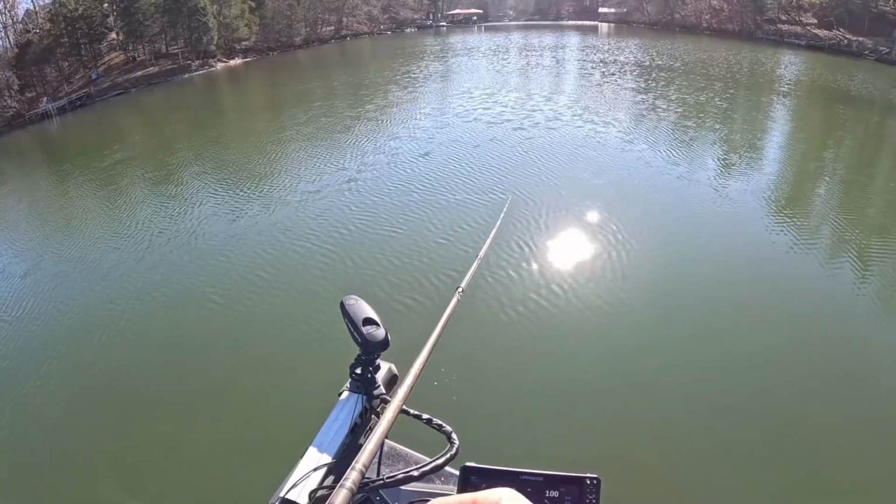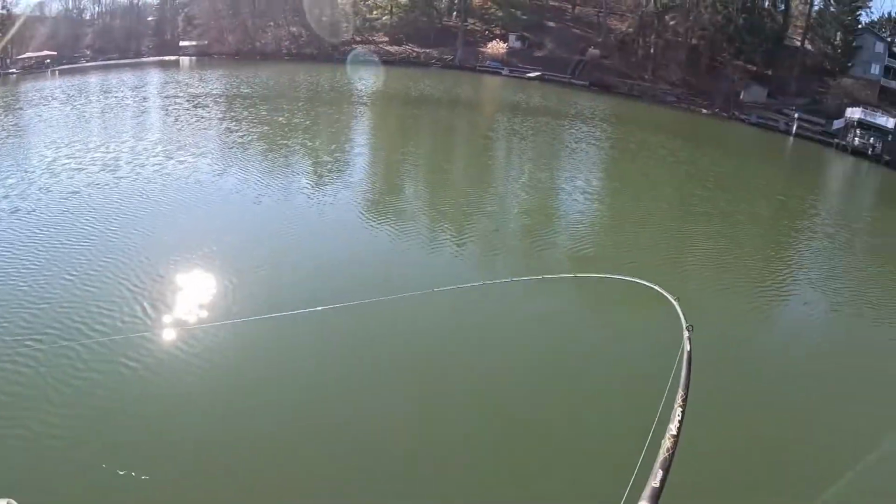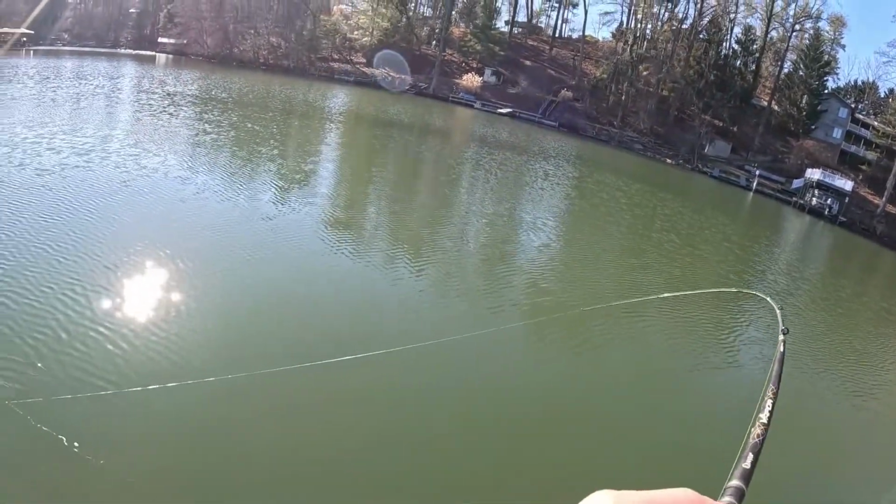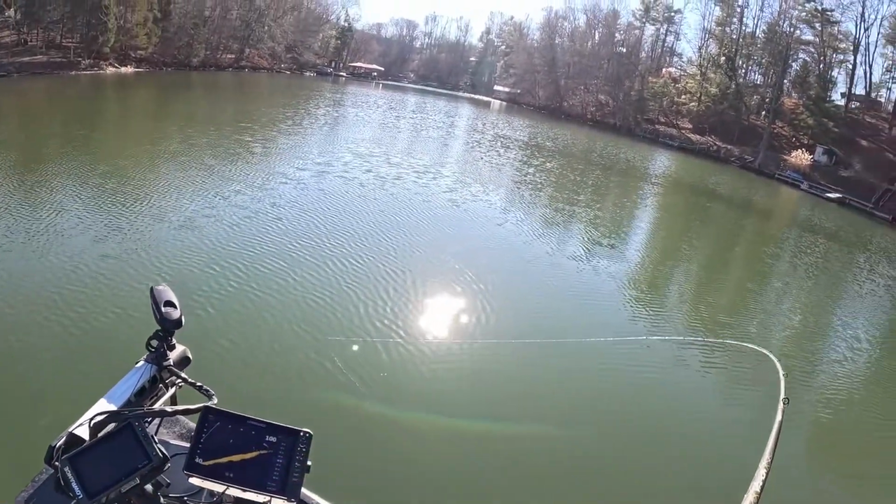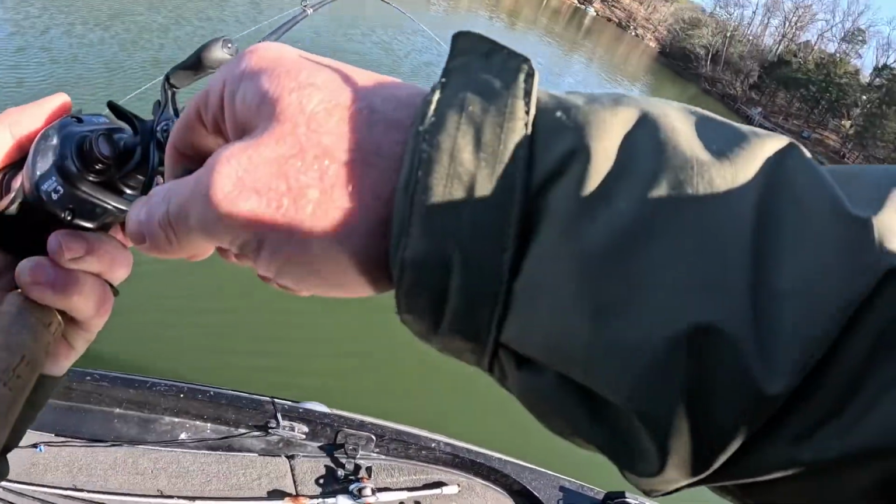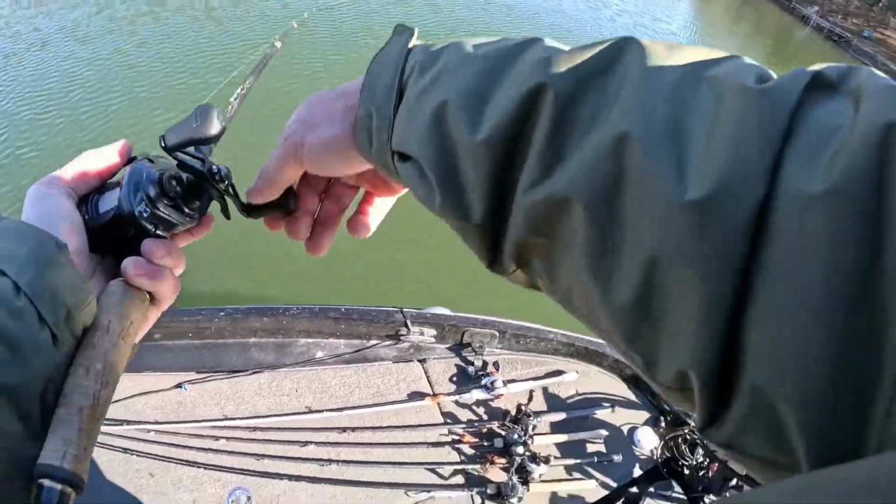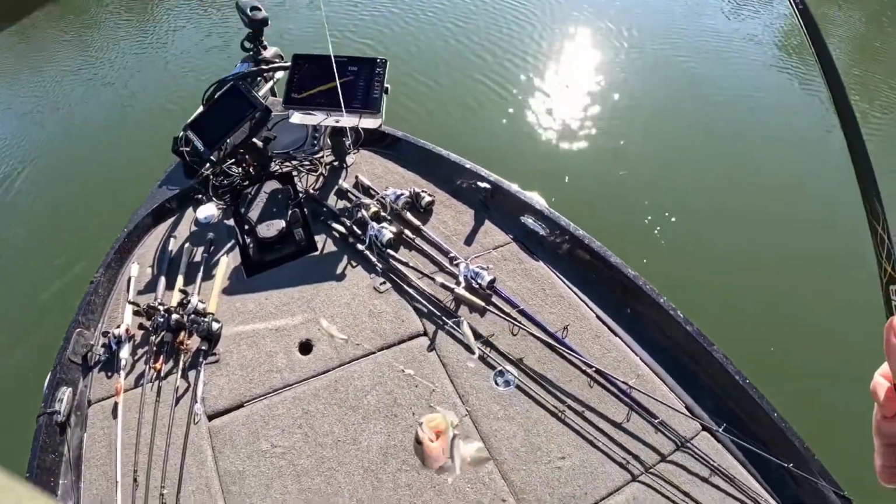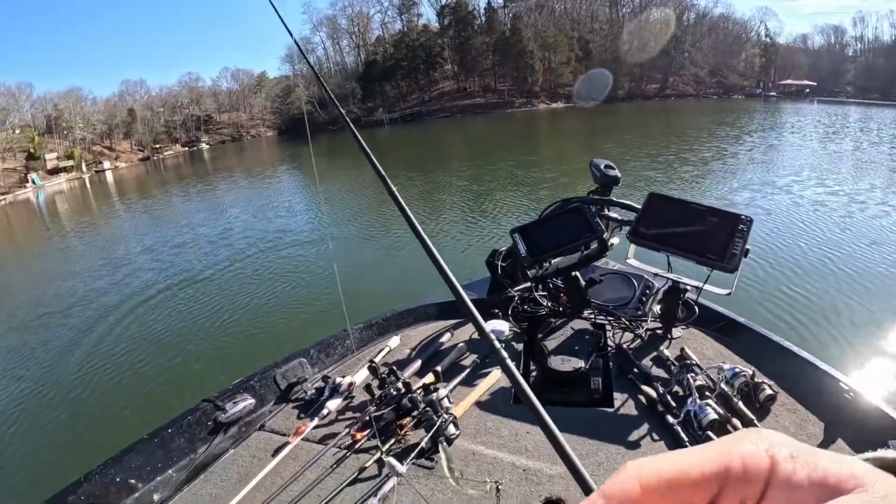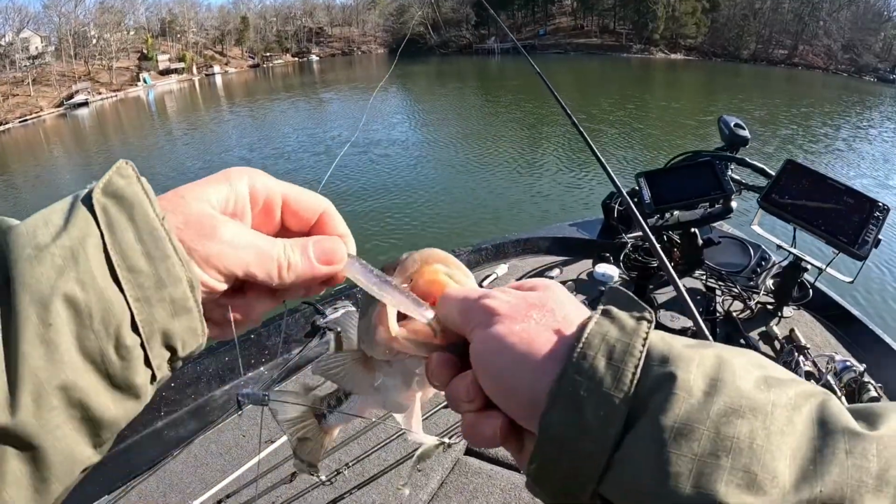What I'm doing right here is slowly crawling the rig close to the bottom. When you have a fish or a group of fish that are relating closely to the bottom or basically sitting on the bottom, you're going to want to keep the bait anywhere from 2 to 10 feet above the fish. A lot of the time that's going to be determined by water clarity. In this case, the water's kind of stained, so I was keeping the bait a couple of feet above the fish, not too far.